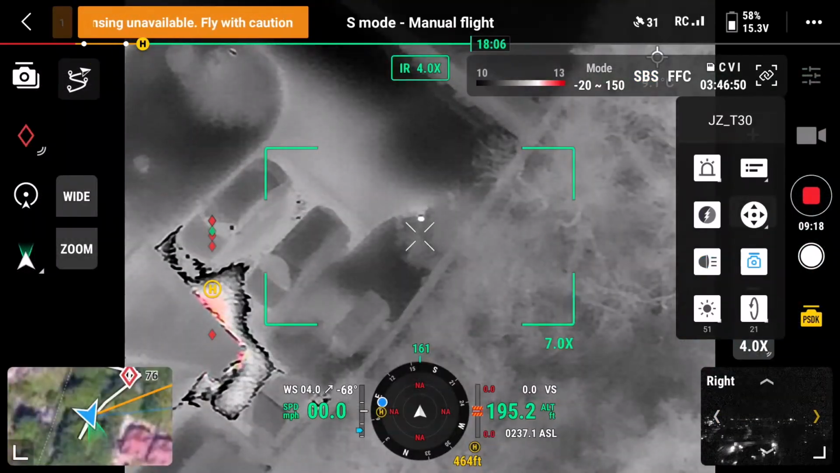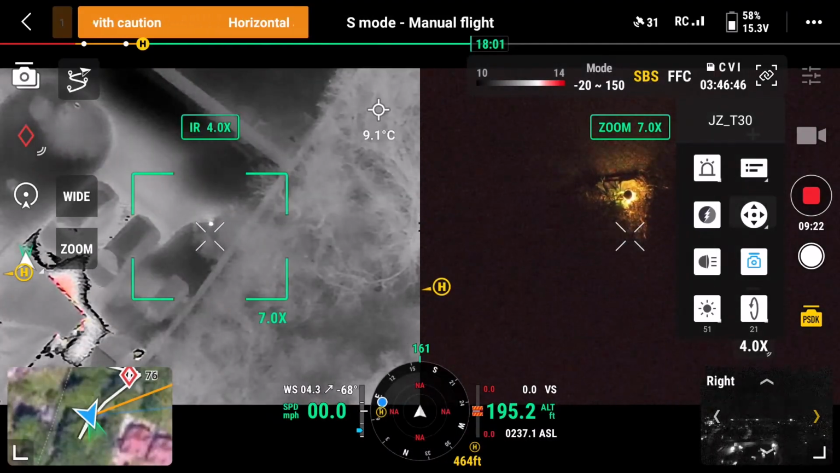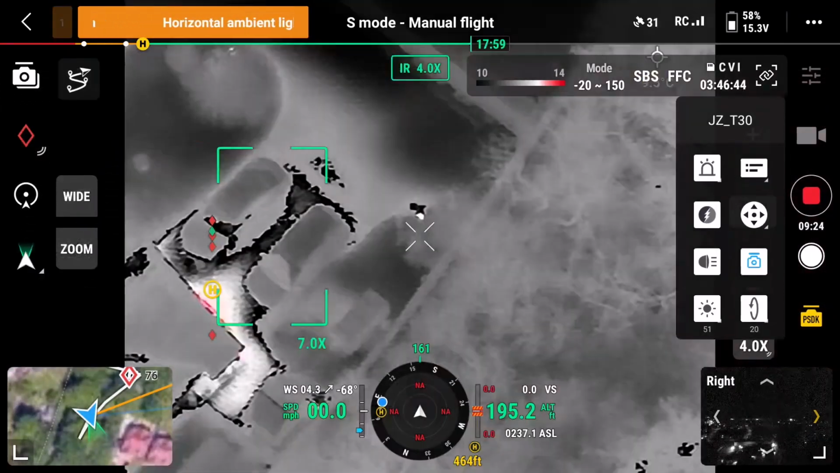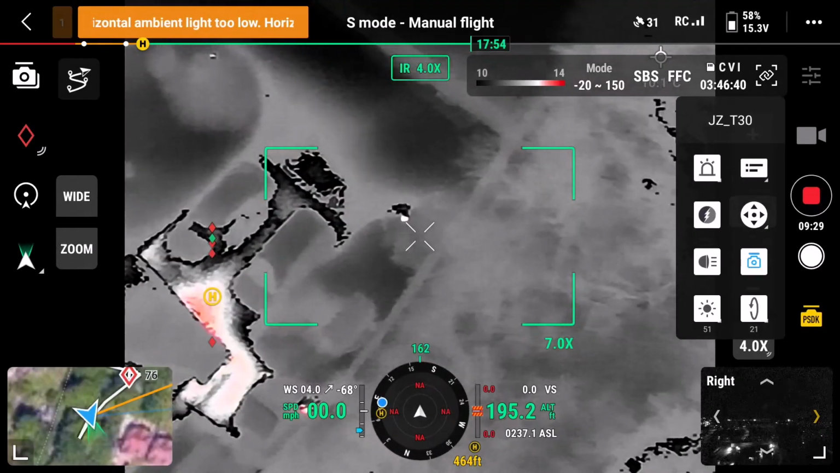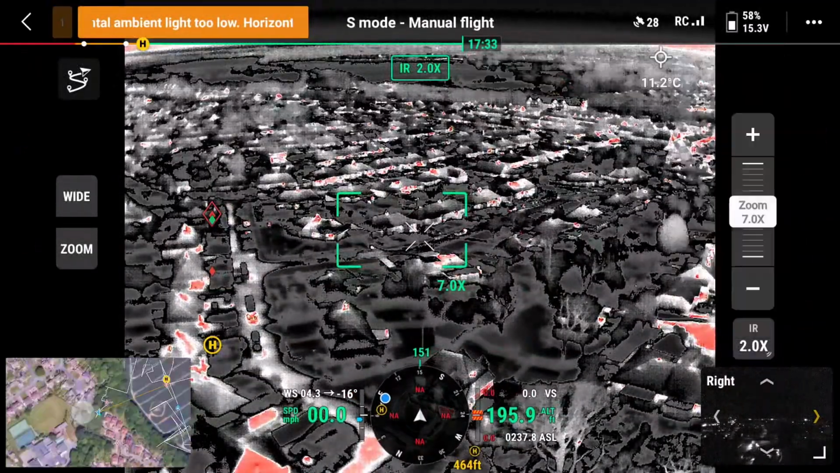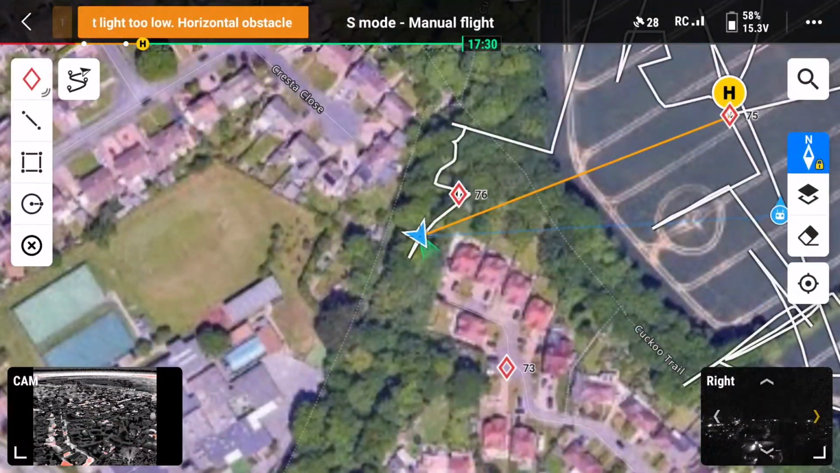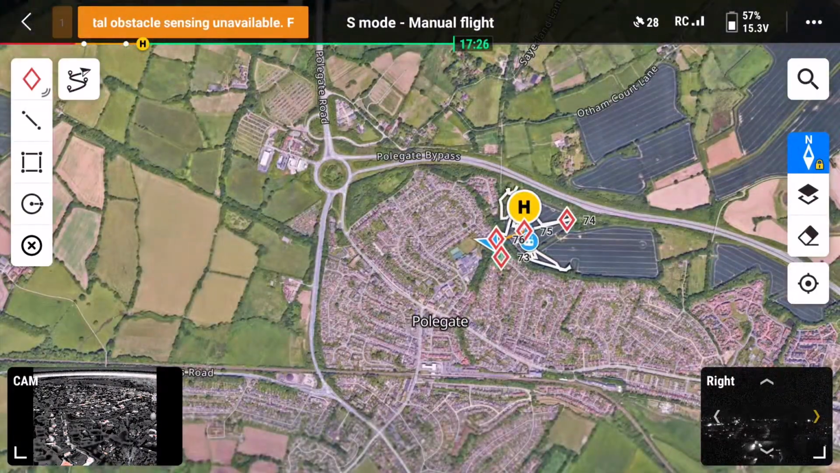Whereabouts? This target turned out to be a solar drive light. Where is it? In this field? In front of me or behind me?